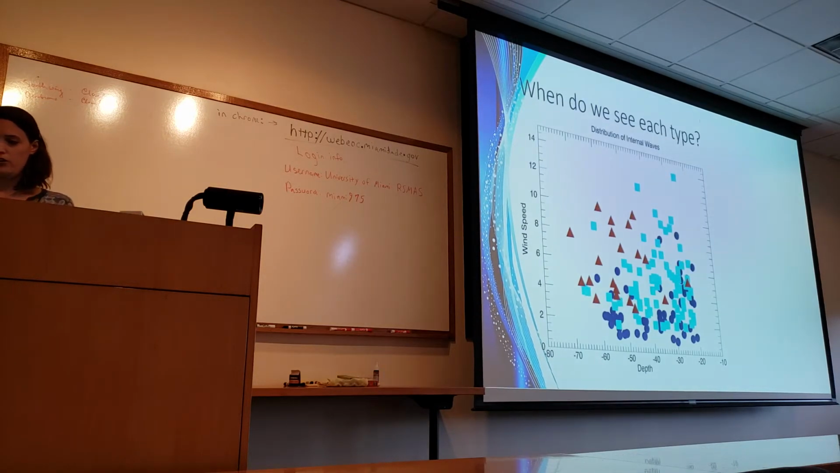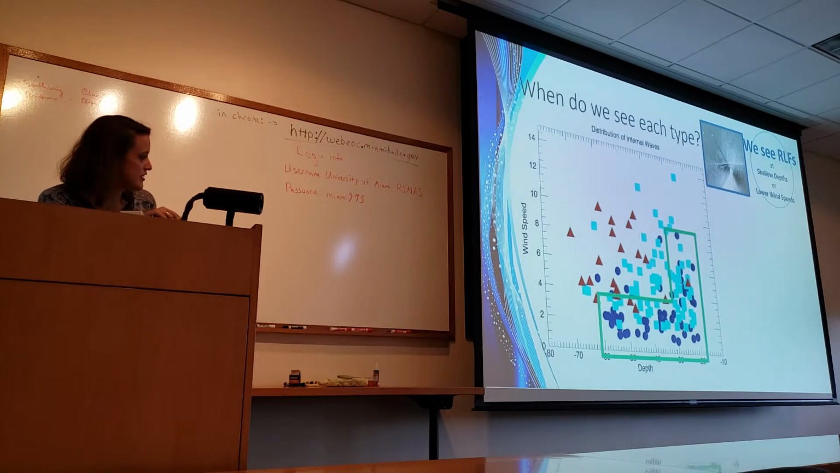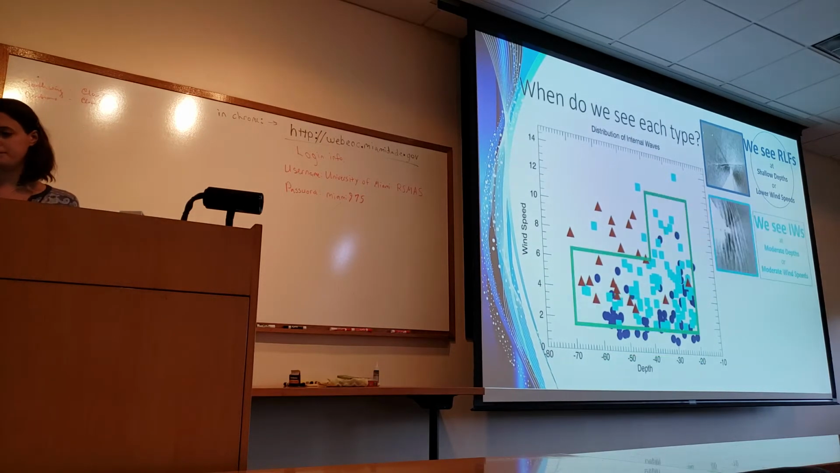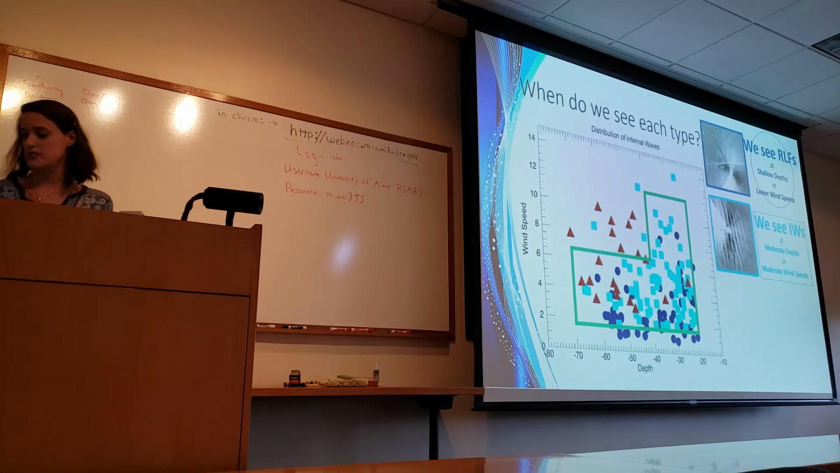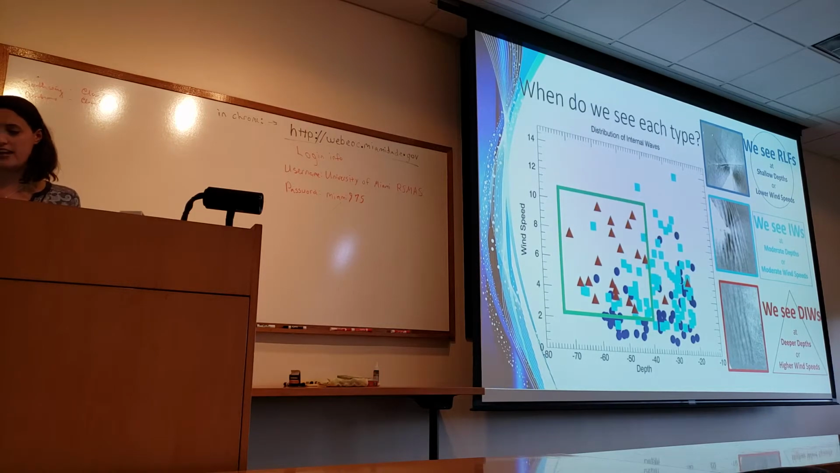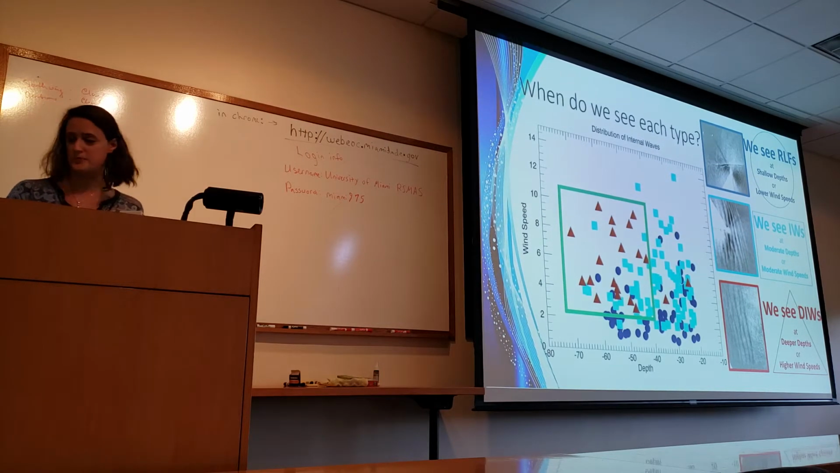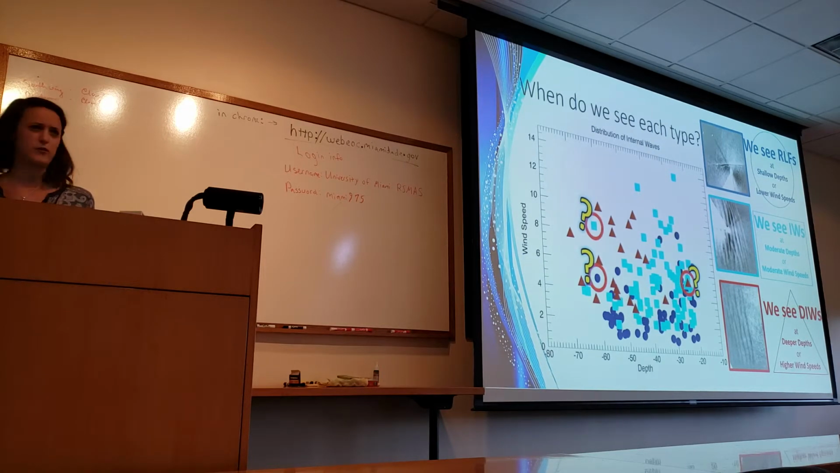And so we see the RLFs mostly in shallow depths and lower wind speeds. We see internal waves at moderate depths and moderate wind speeds. And in general, we see these dark internal waves at deeper depths and higher wind speeds. And then every once in a while, there's an outlier.